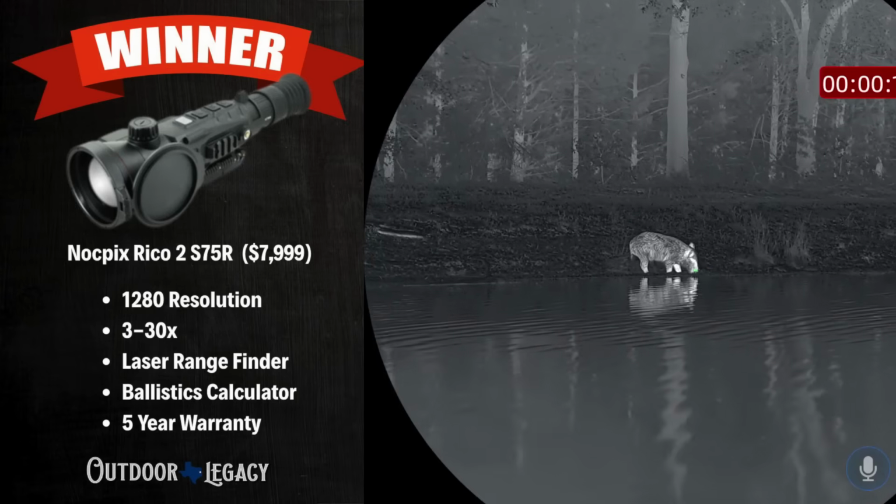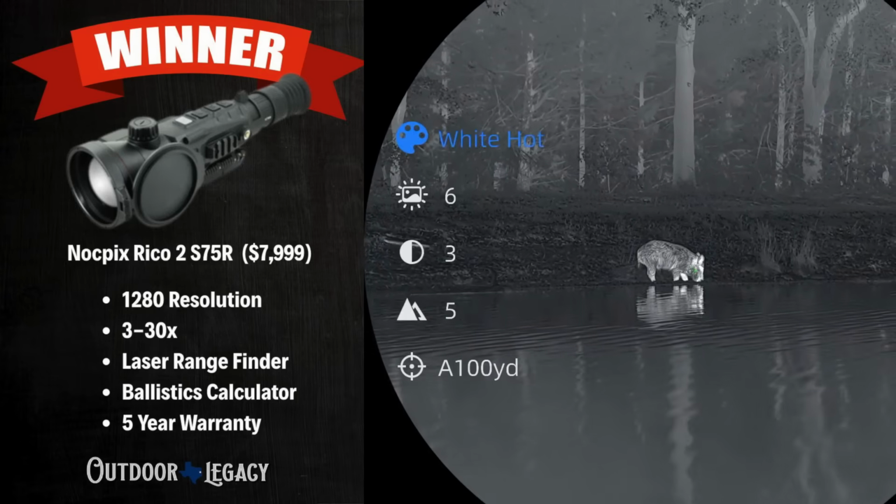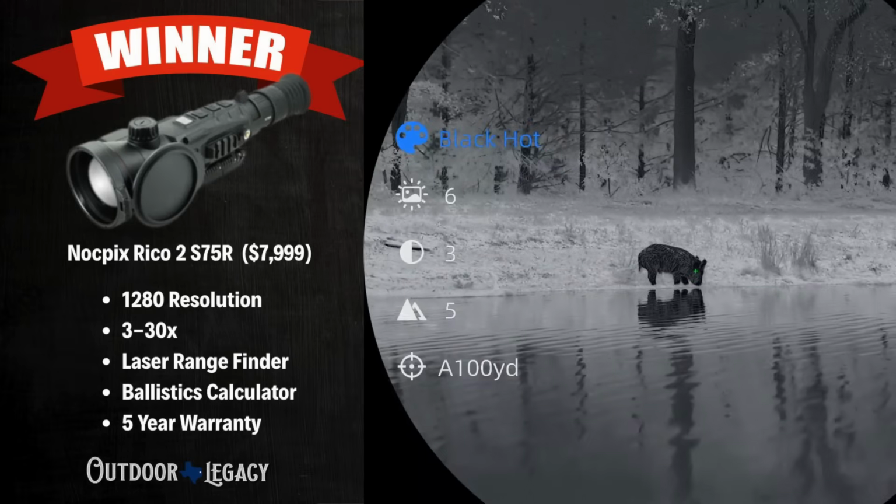So I went over this list one by one, gave my opinion. I was like, man, I just like this scope. I like that scope. And this does that. And then I got down here to the bottom because of the price, and I said, the Knockpix Rico 2 S75R, 3 power, 1280. I'm like, how do we not pick this scope?